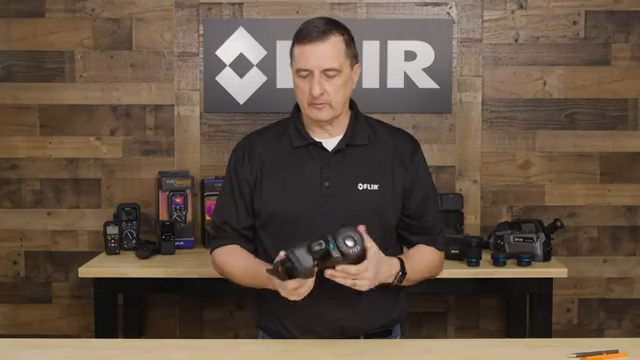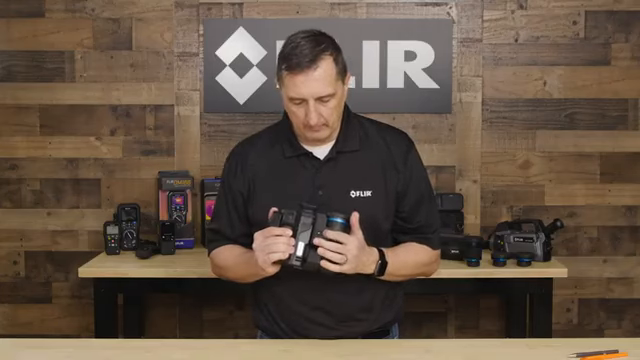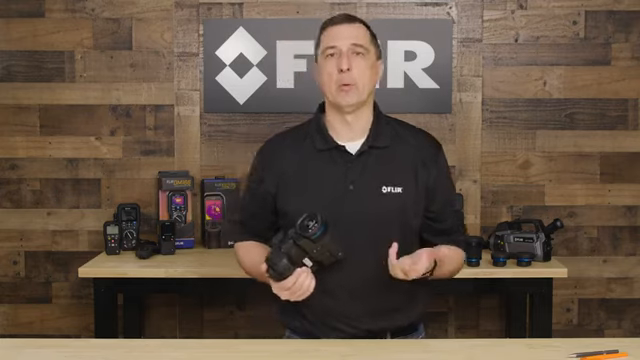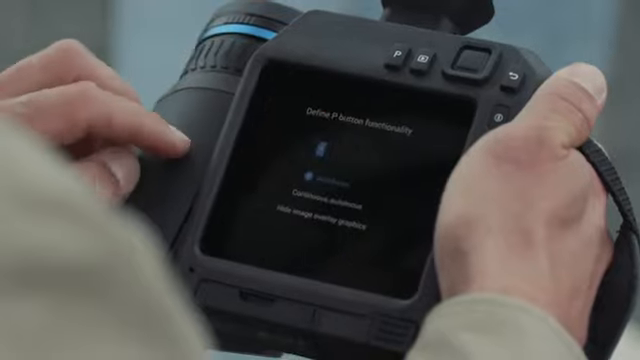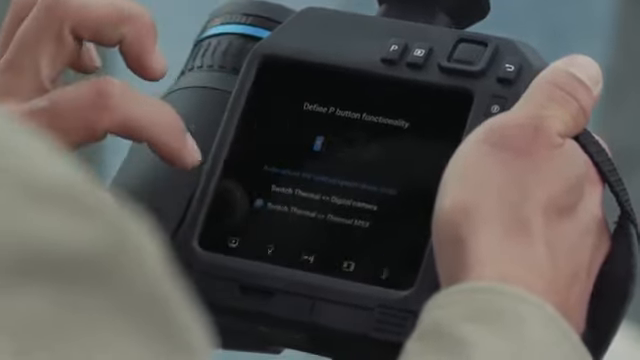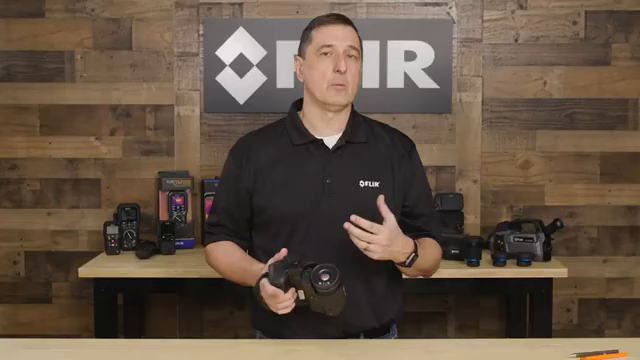One of the things you'll notice is that on the back and on the bottom of the optical module, we have two buttons labeled P, and these are programmable buttons. A lot of our users, when operating the camera system, want to be able to jump to certain features within the camera system without going through the menu itself. Well, the P button allows you to do that.